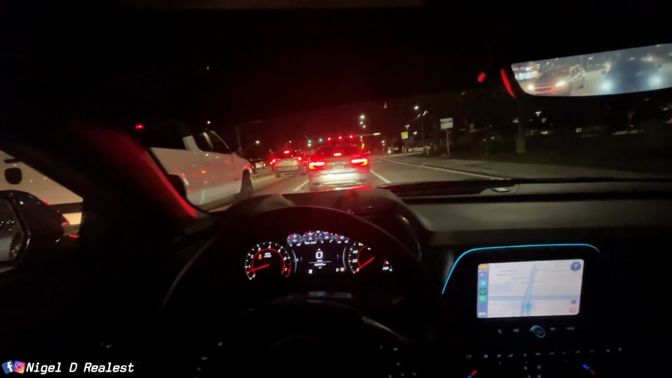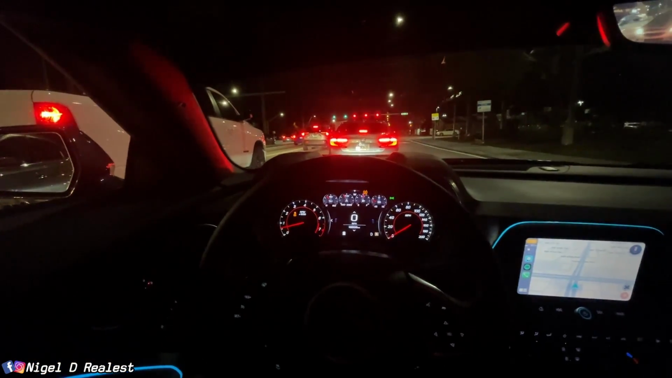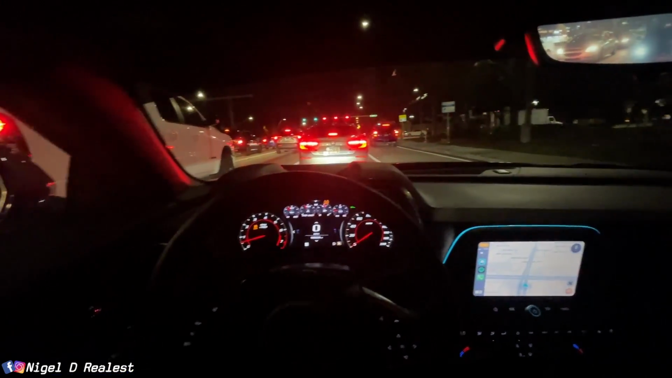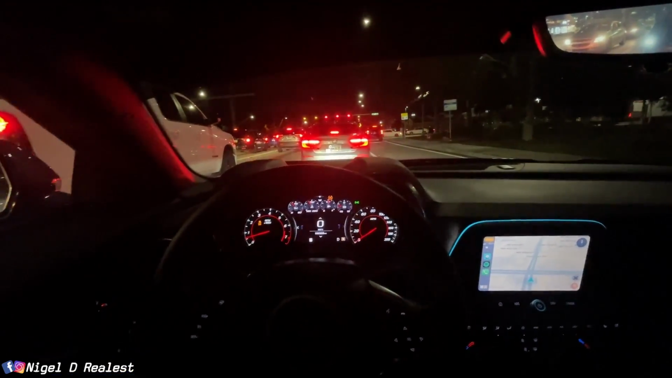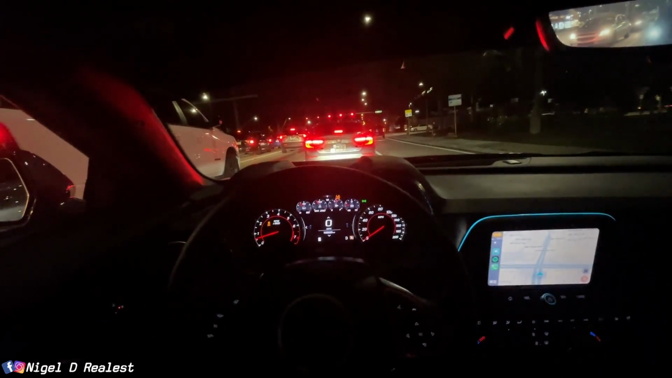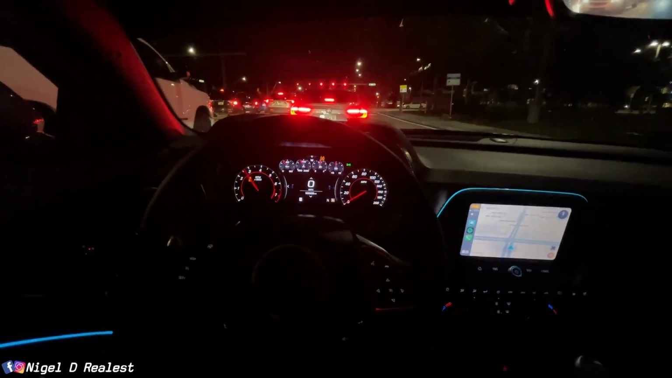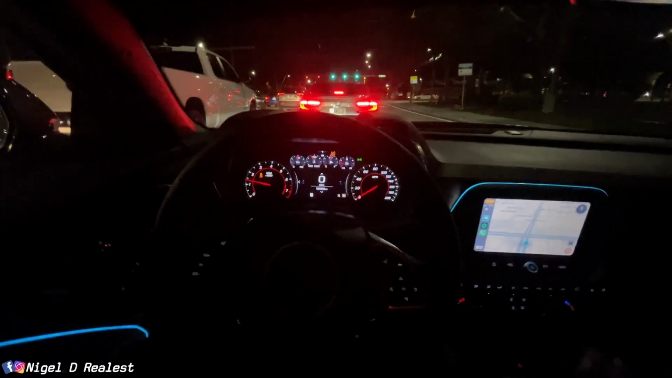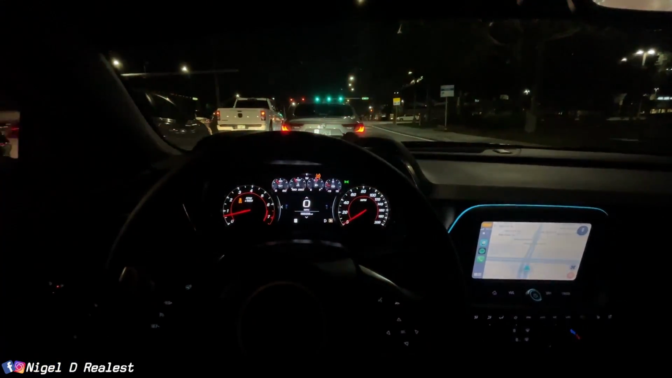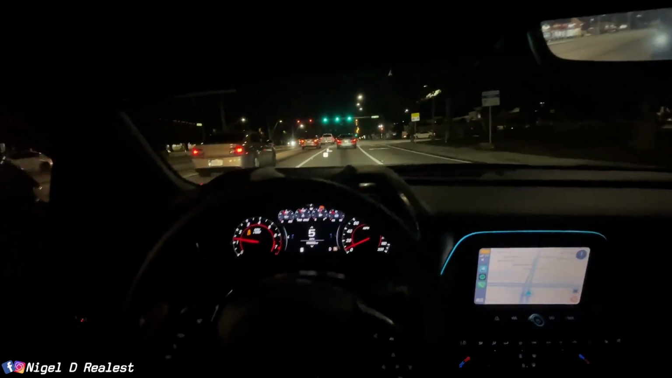Hey, bro, if your brakes need to change, don't be doing that, guys. Don't be doing sudden turns and having to slam on your brakes, man, because you're gonna end up in a situation that you don't want to be in. Give it a few revs. Boy, this thing. Oh shit. Bro, I'll never get tired of this car, boy, I tell ya.